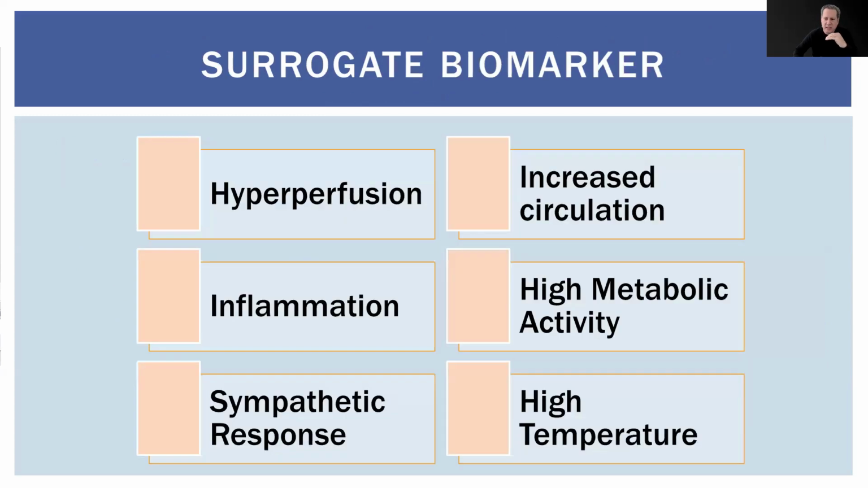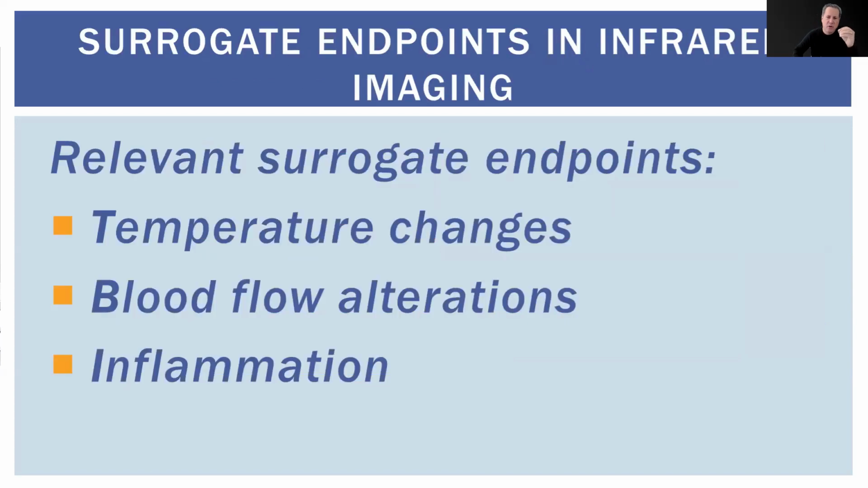This is sufficient. A scar with high temperature could be infection. High temperature could be fever. Hyperperfusion could be tendinitis. Increased circulation could be arthritis. Inflammation could be thyroiditis. High metabolic activity could be cancer. Increased sympathetic response could be a neuropathy. A surrogate biomarker is a sign of a specific trouble.